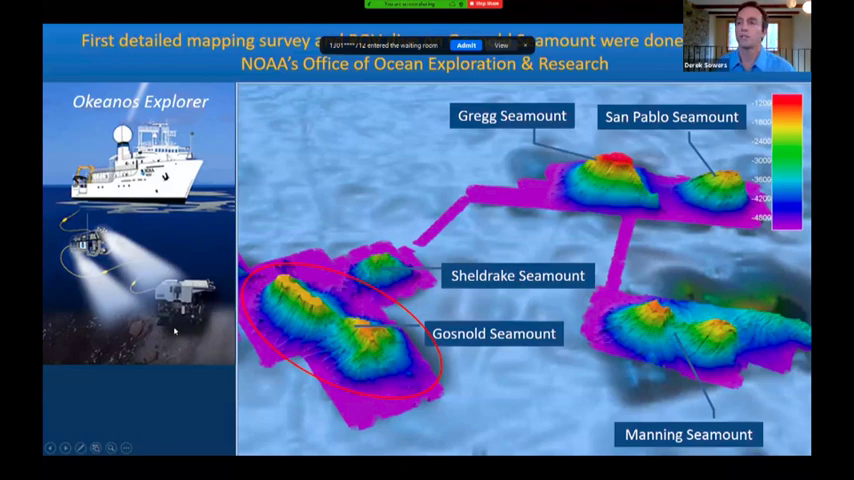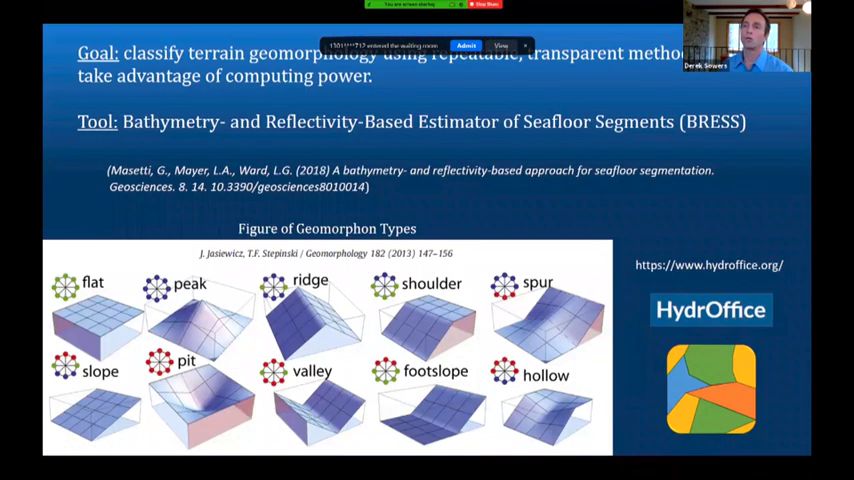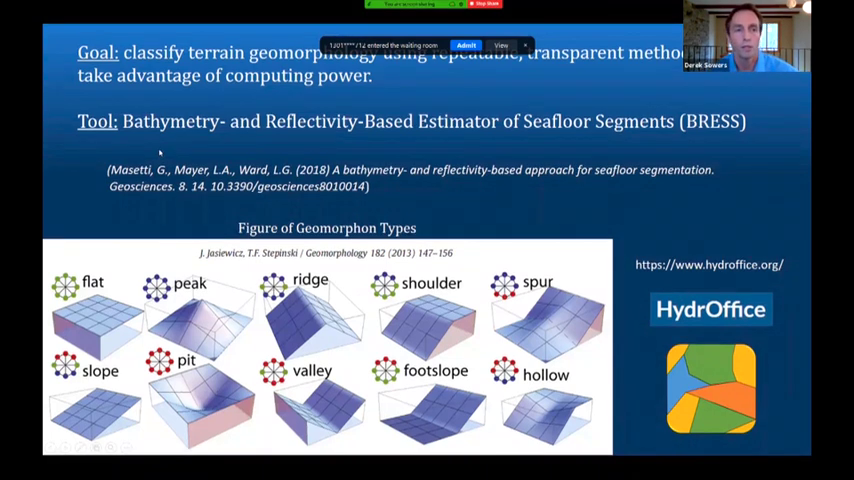So for this Gallsnold pilot study, this is showing you an overview of the area that was mapped. It was first explored, mapped in detail and explored with ROV dives back in 2014 by NOAA's Office of Ocean Exploration and Research. So we're focusing on this circled area for the pilot study. I had a goal to classify terrain geomorphology using a repeatable, transparent method that could take advantage of modern spatial analysis software and computing power. So basically not a manual interpretation.